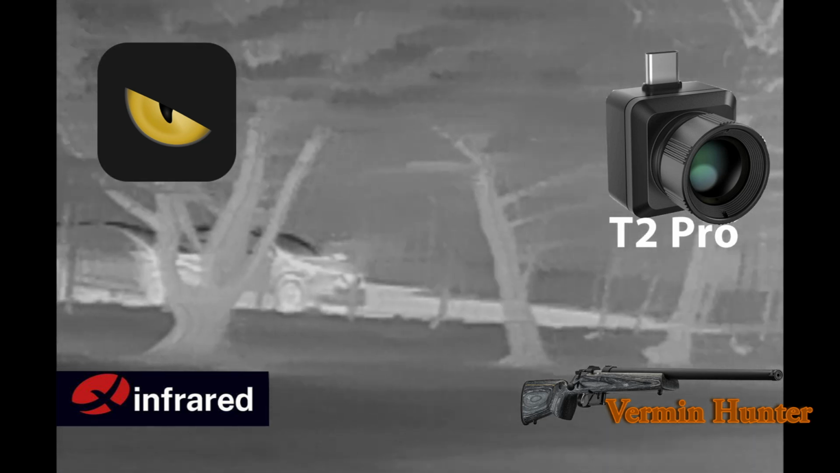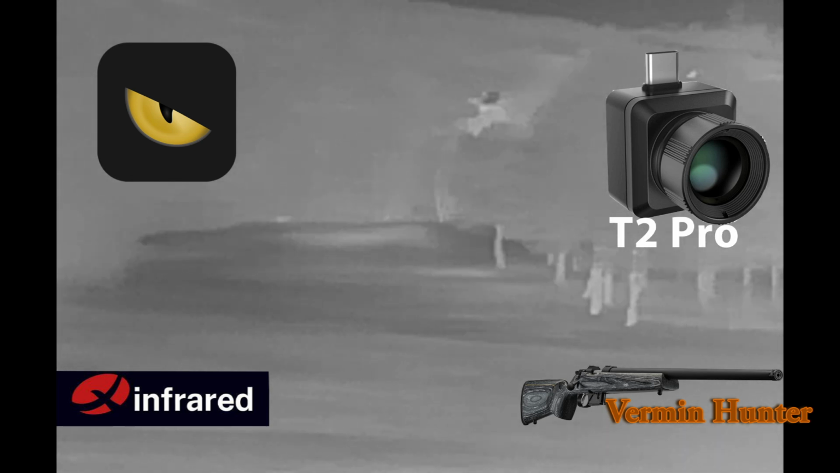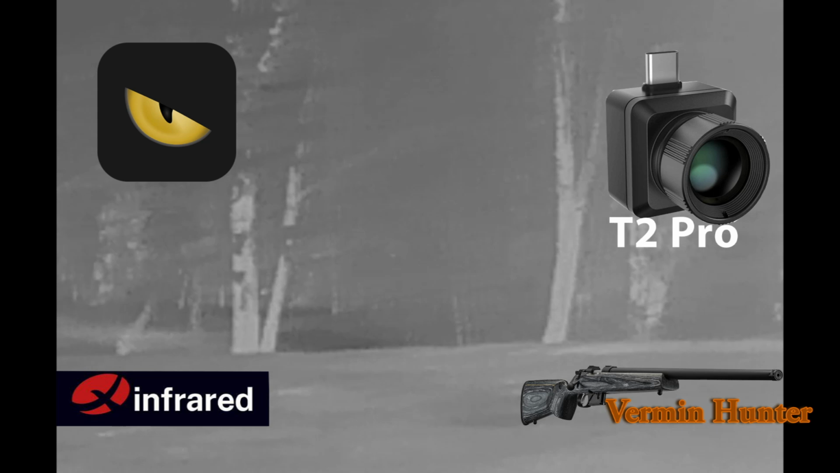main greens. Here you see the T2 Pro with the gun unloaded, looking out across the golf club down to the main road that skirts this one side of the golf club and then goes up into the hotel.